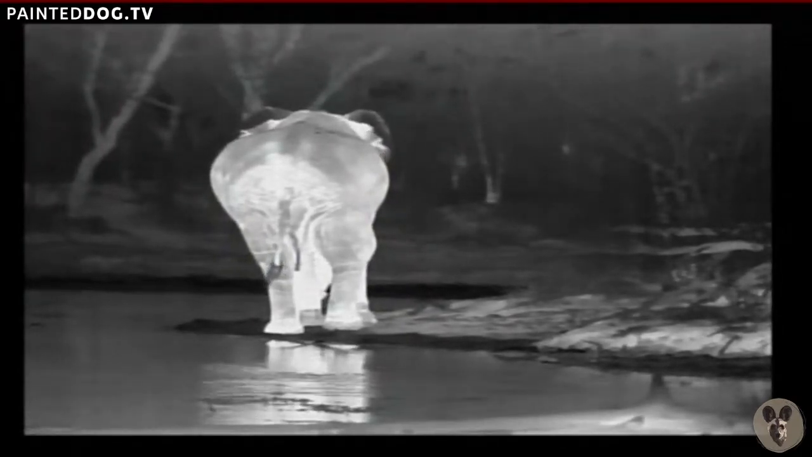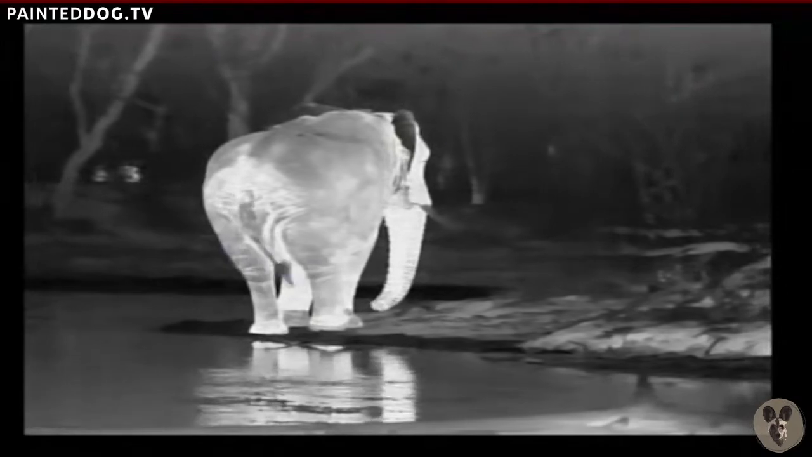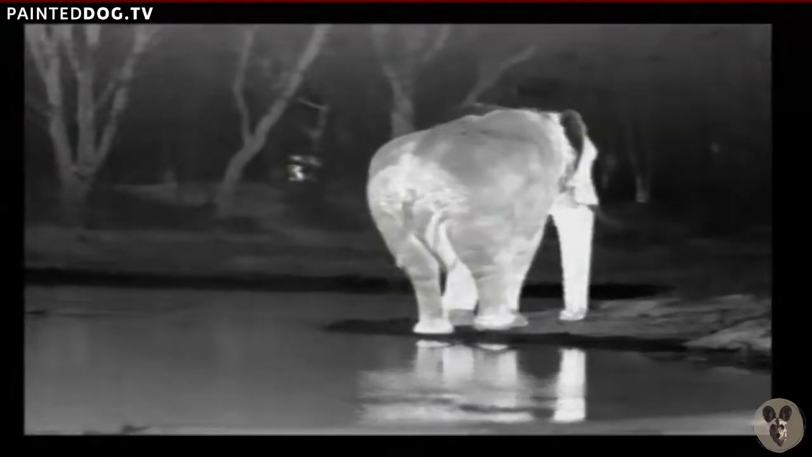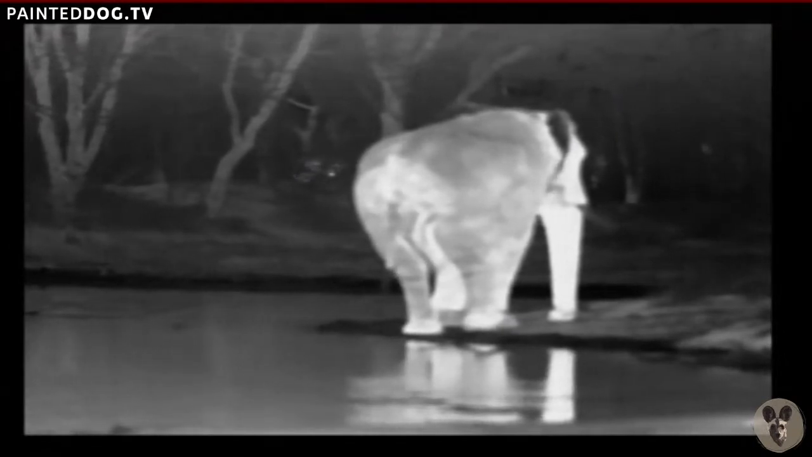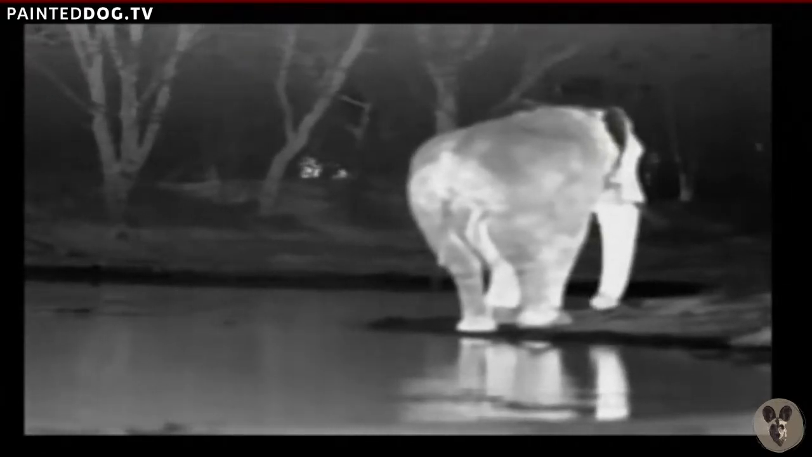I wonder if we'll see elephant flatulence in thermal. No, I'm only joking. Might be. No, I'm only teasing. Oh, there's something behind, to the left of him. See that there on the dam wall? Is that a leopard? It looks like it. Or maybe it's another elephant below the dam wall. Yeah, it's another Ellie. I got really excited there. I thought, oh, is there a cat coming?